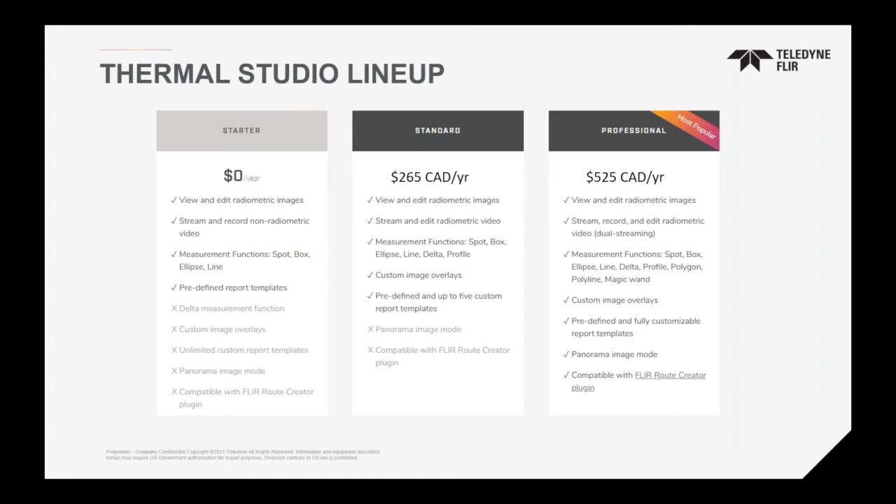The nice part is any of the new features added will always be available to you with an annual license versus paying the one-time fee where you have to repay for the license. Now, any security patches or fixes will always be available to all the versions. So we're not mentioning security patches or fixes. We're talking about functions and features that are added over time.